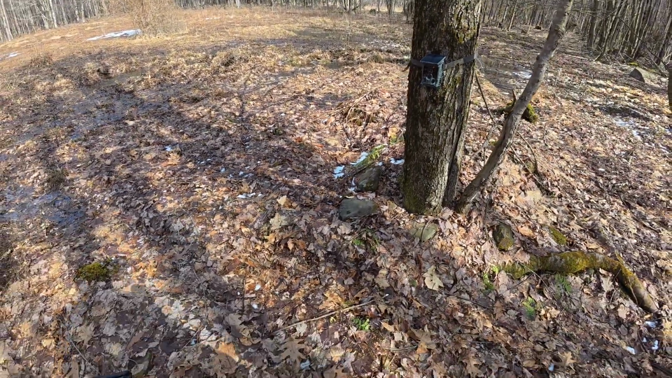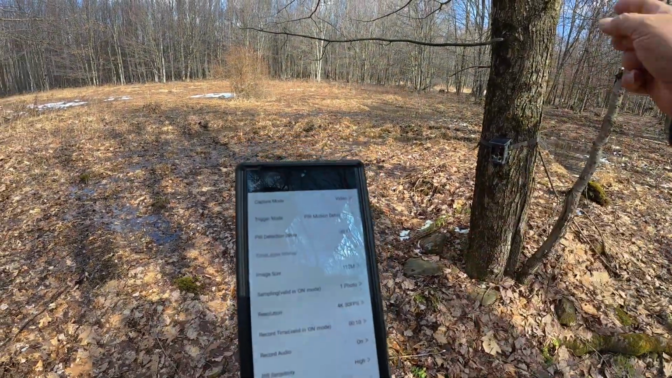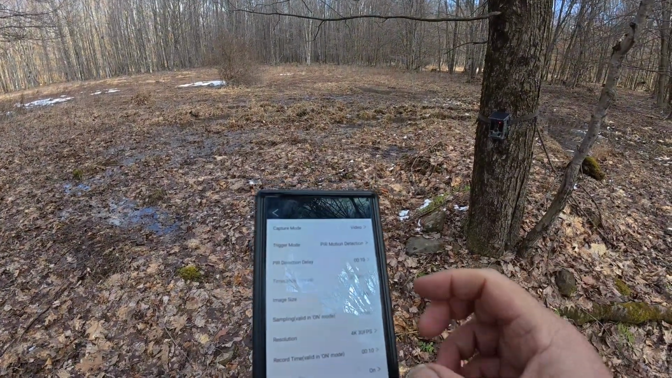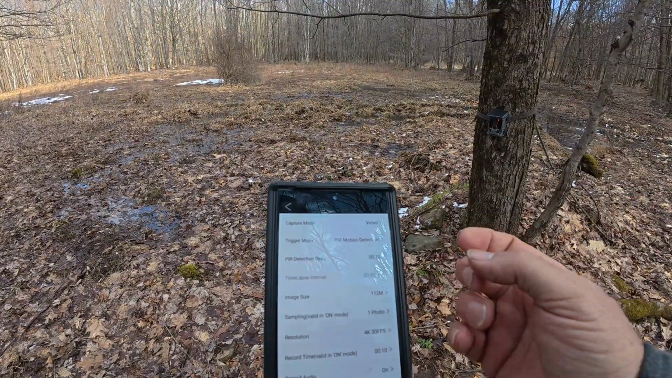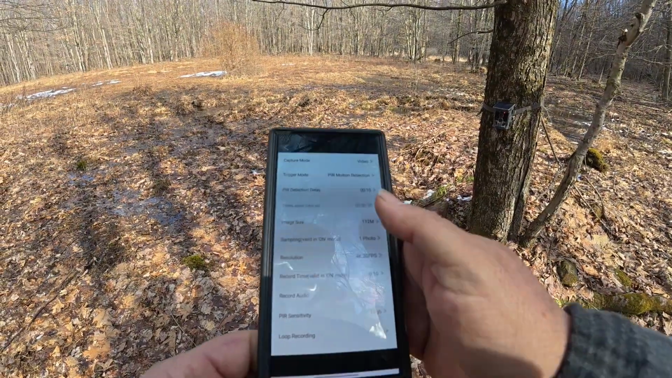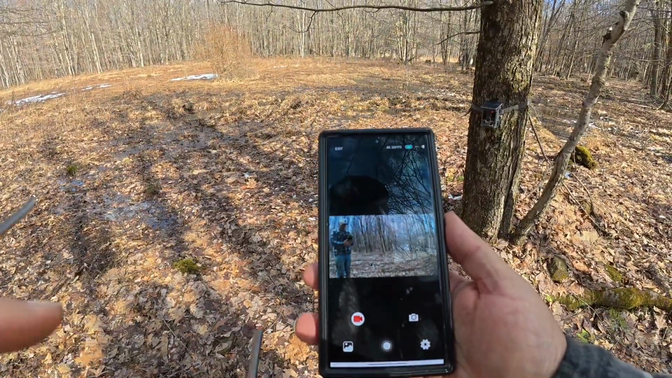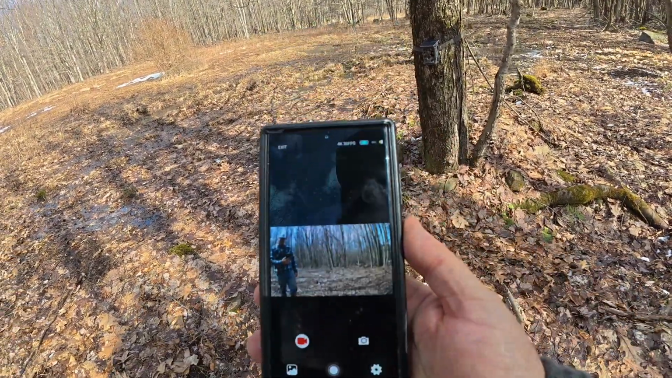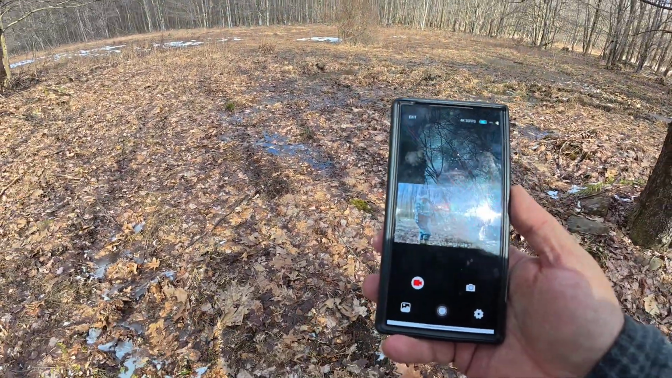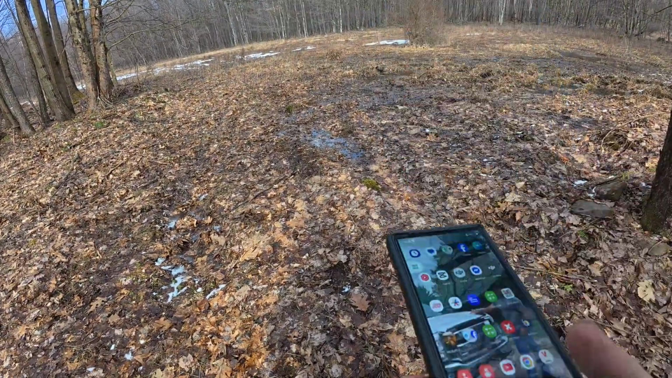I've got all my settings. Like I said before though, in order to retrieve your photos from the camera, you have to be within 10 meters. And you can retrieve your photos or your videos, and you could do all your settings. So let's go back to the home page. Okay, the video screen here. And you can see me in the middle here. So I like where it's at. It's all set. Now all we got to do is we just got to wait and see what comes by.